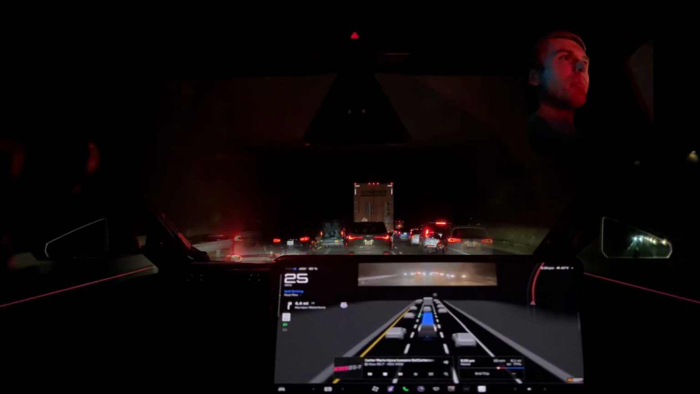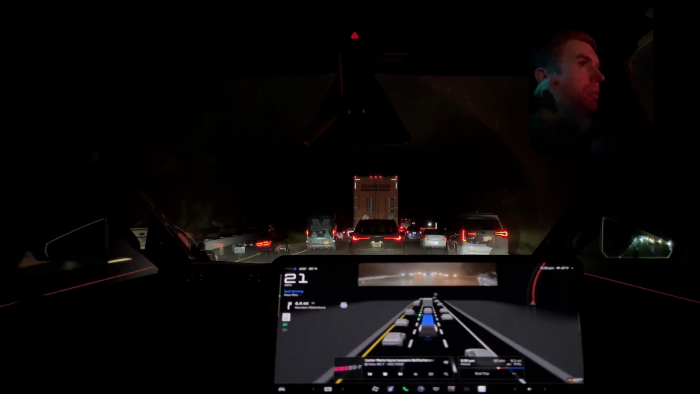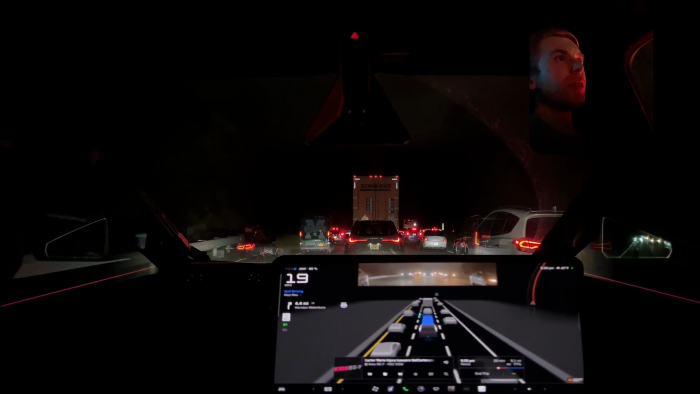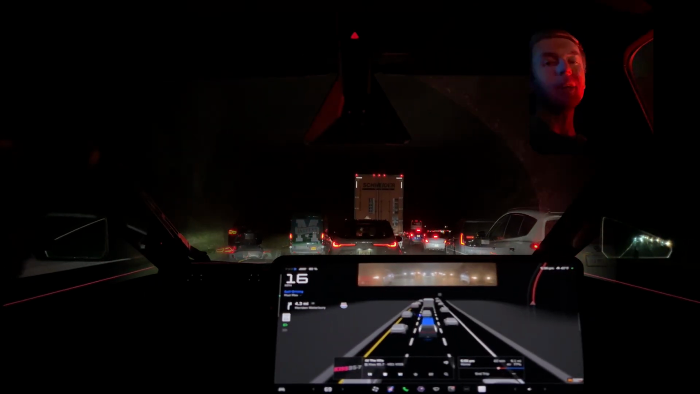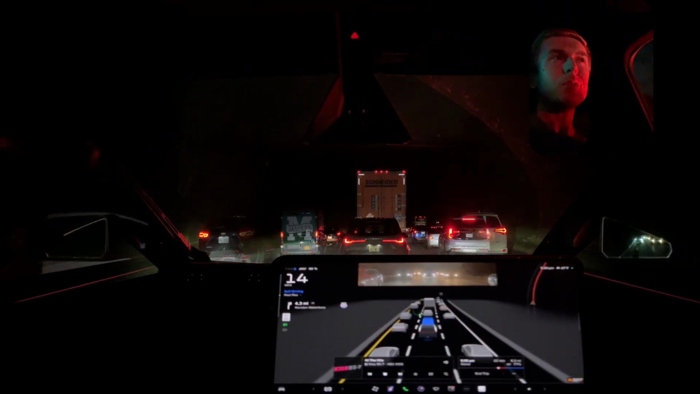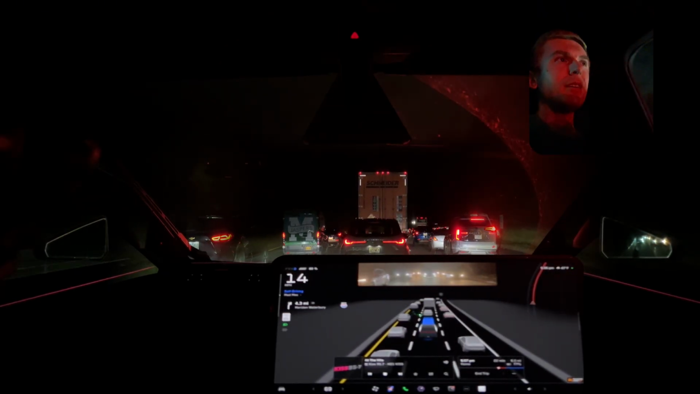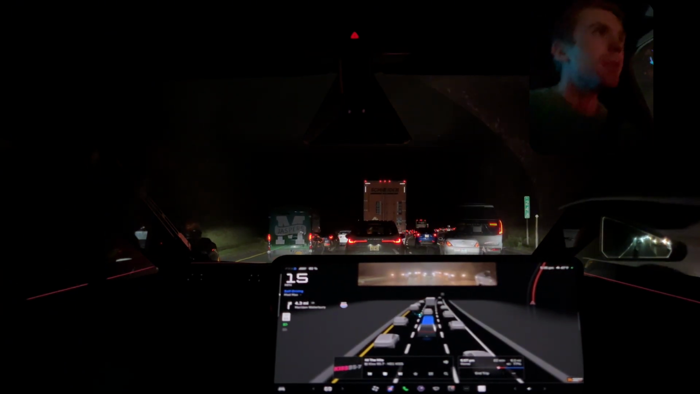So let's recap. It looks like FSD, for unknown reasons, was pulling into the shoulder. One probable cause could have been the emergency lights from a tow truck coming up from behind. Not sure what position he was in. I was just focusing on, hey, why are we going into the shoulder?